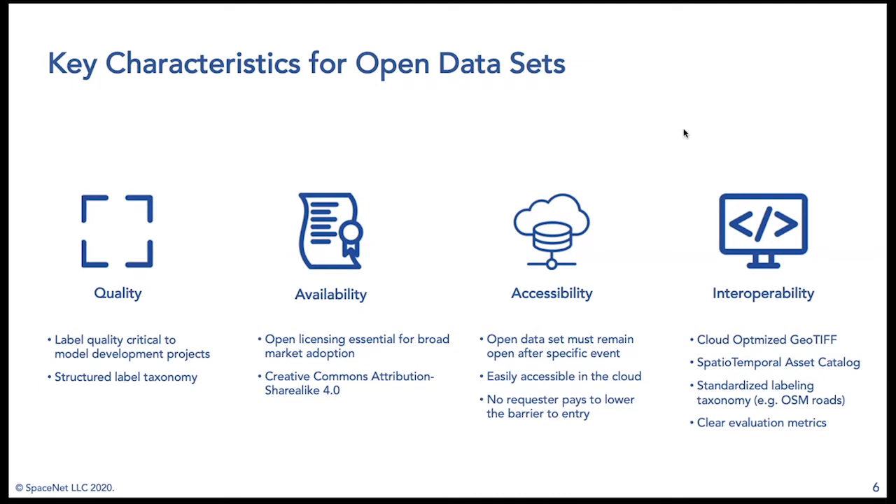Our final piece here is interoperability. Specifically, this is going to be cloud optimized geotiffs. So creating our data and making the data be able to be displayed in a cloud optimized format, so you can load it in a web browser, basically share it, build web-based mapping applications.